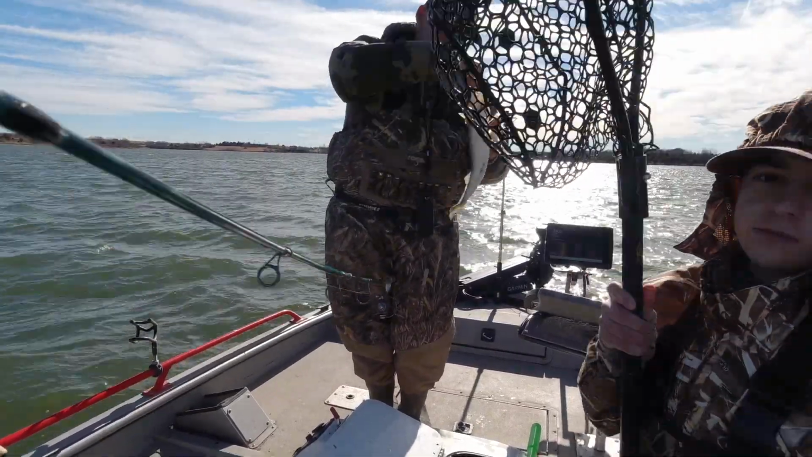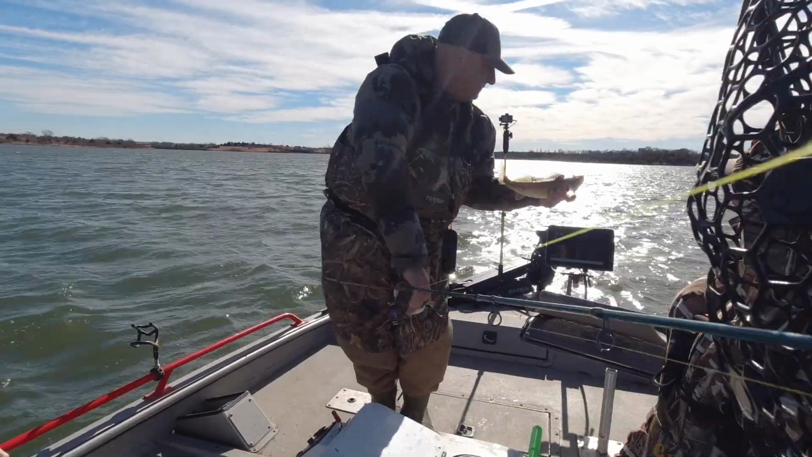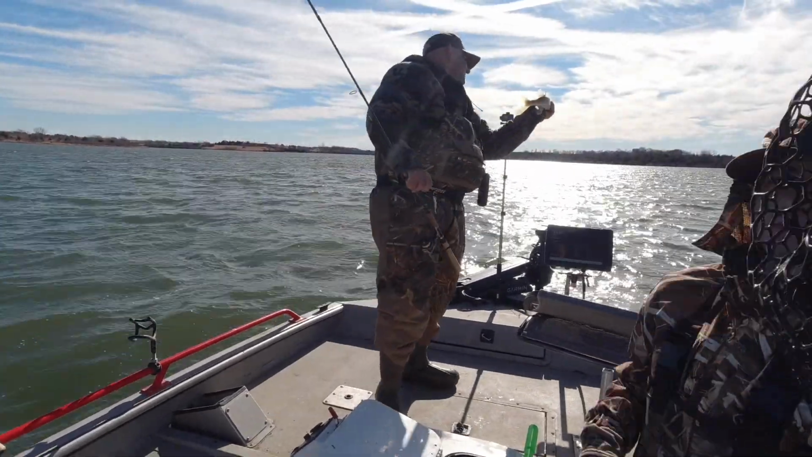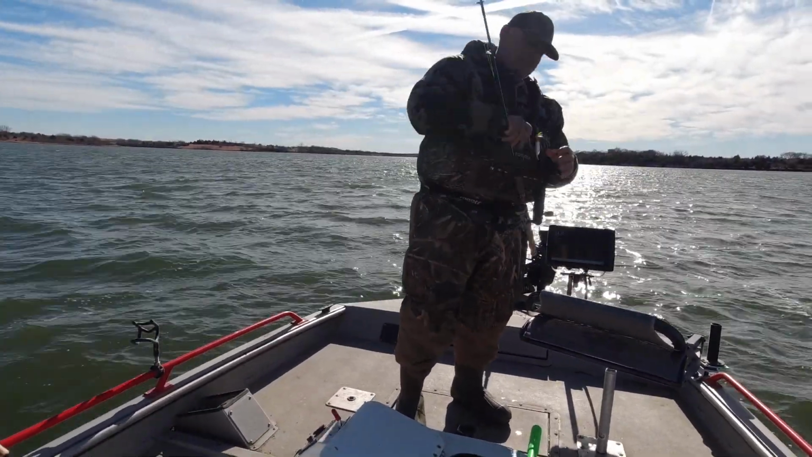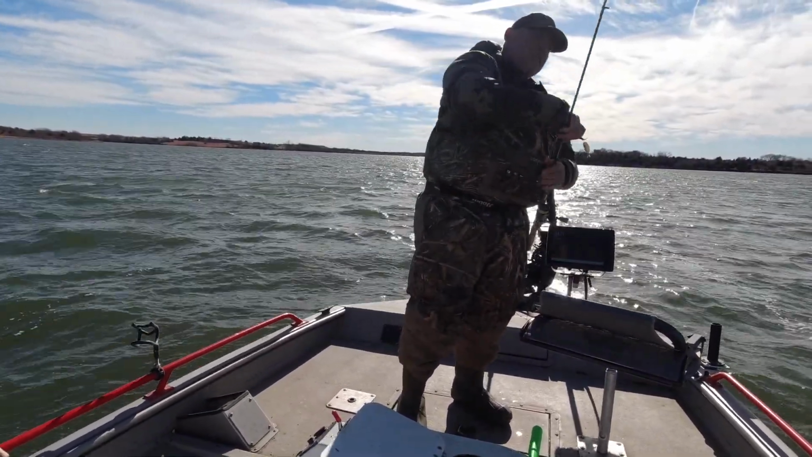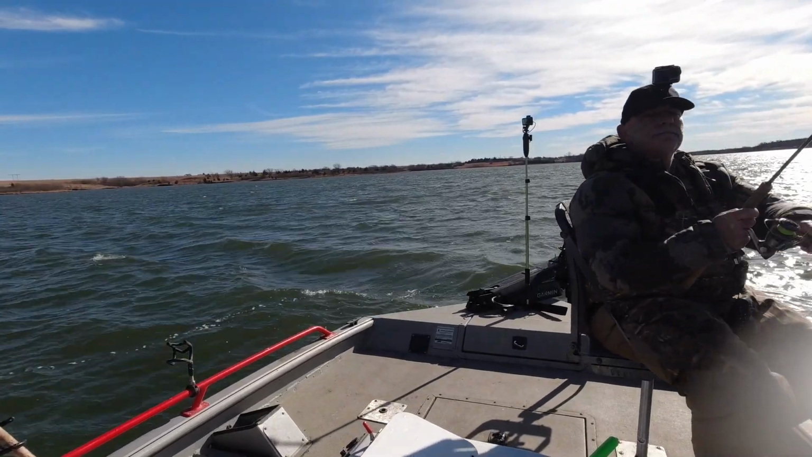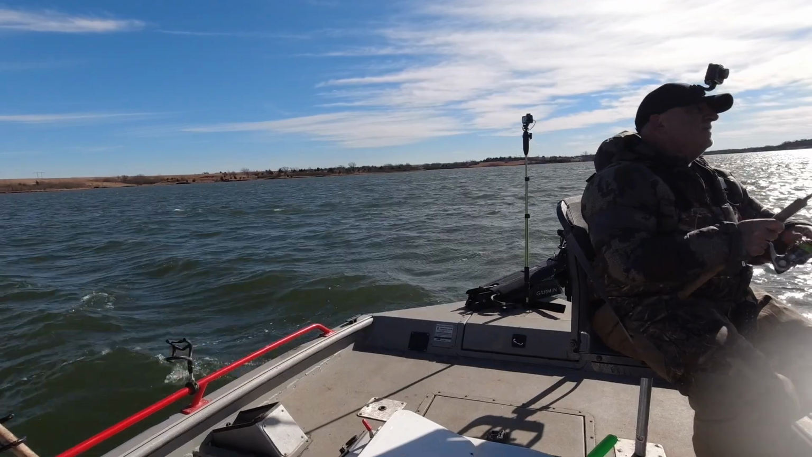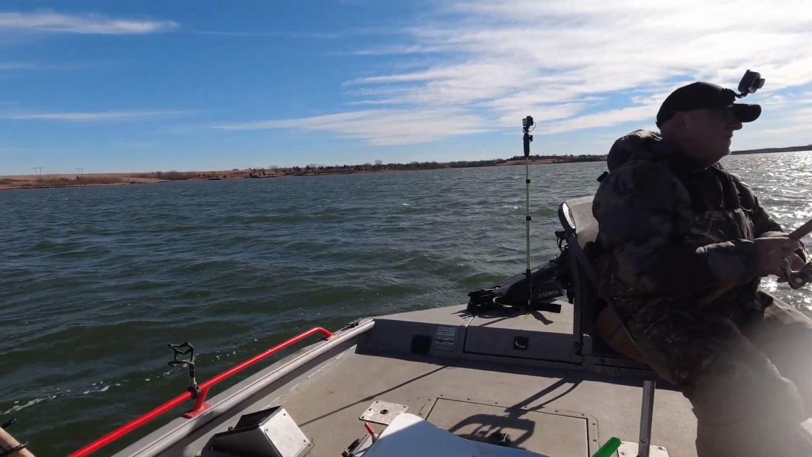Might be a Saugeye. It's a little bit on the small side. I don't think it's long enough. Here it is. Hopefully it's a walleye.